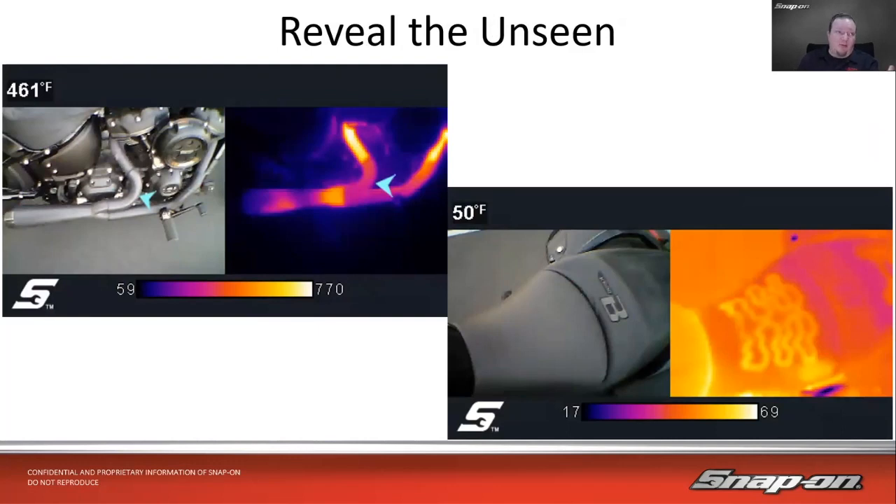So here's an example, a motorcycle, right? So we have some pipes on a motorcycle. You see they're double walled, double insulated pipes here, and super hot coming out, 770 degrees right at the head.